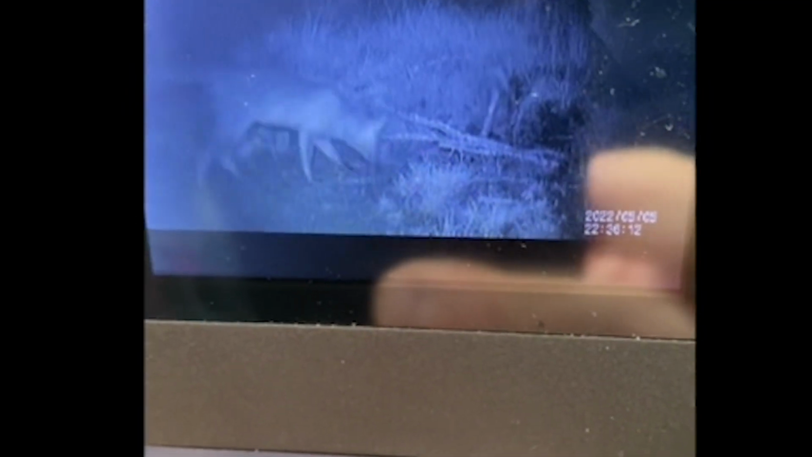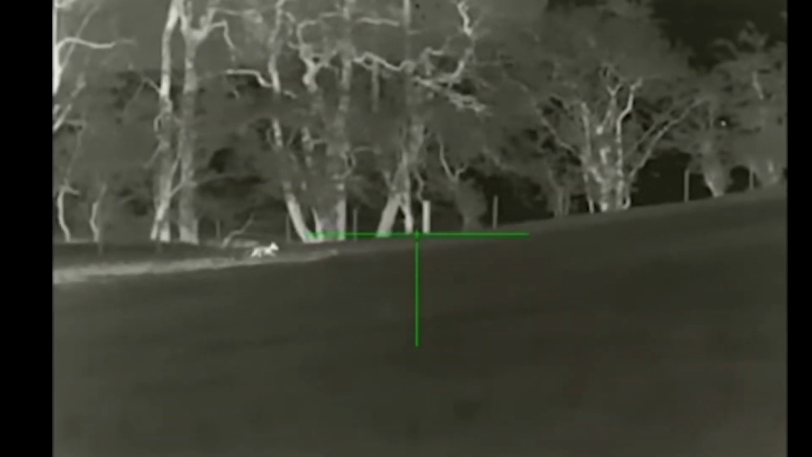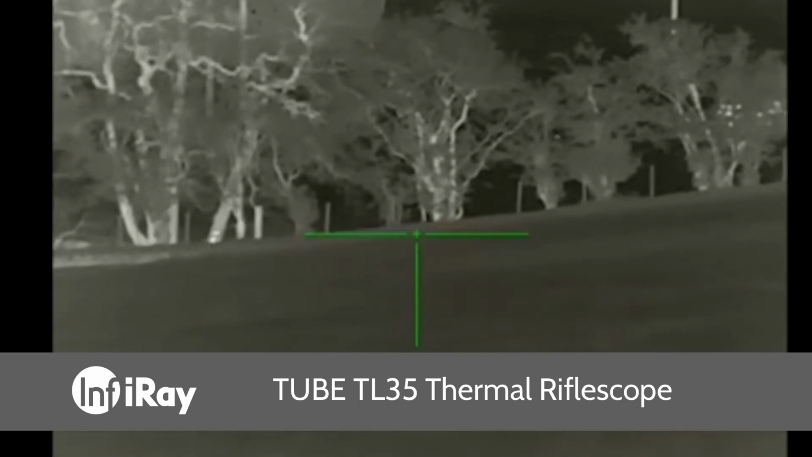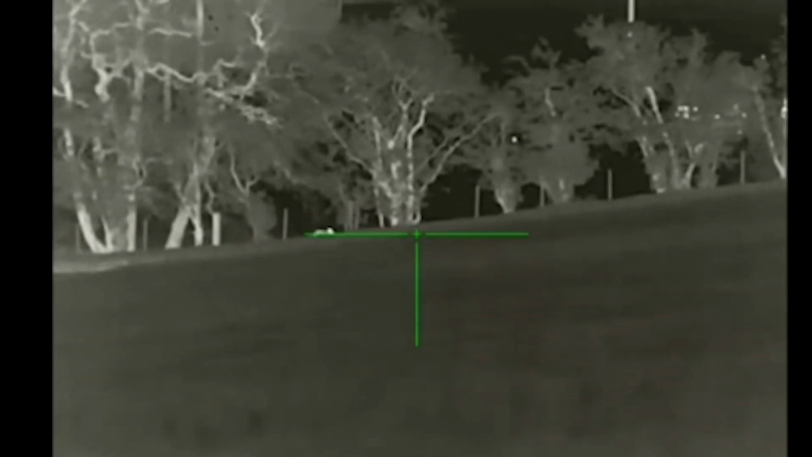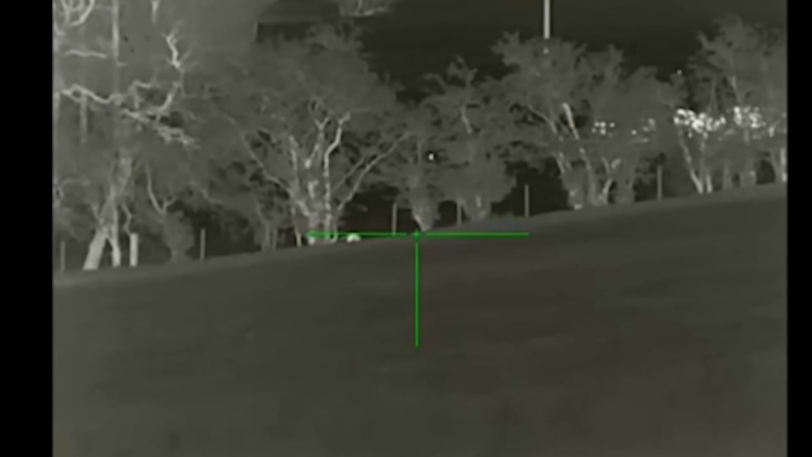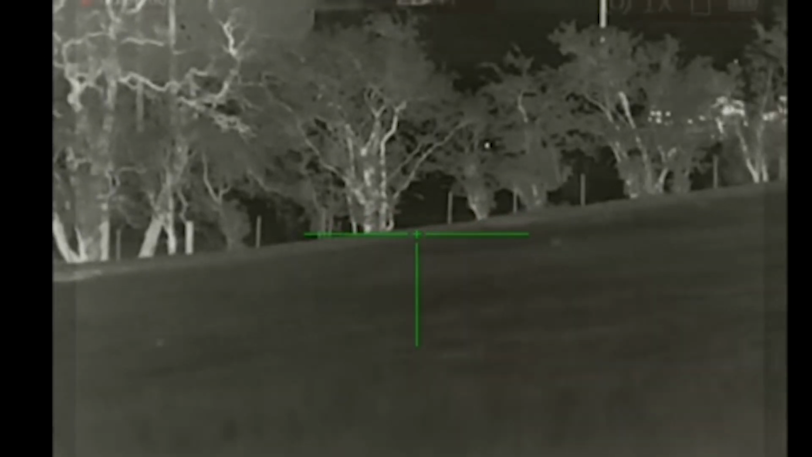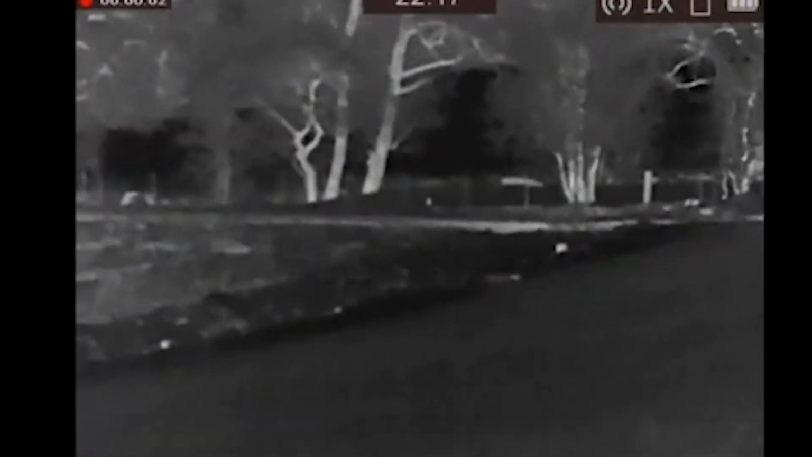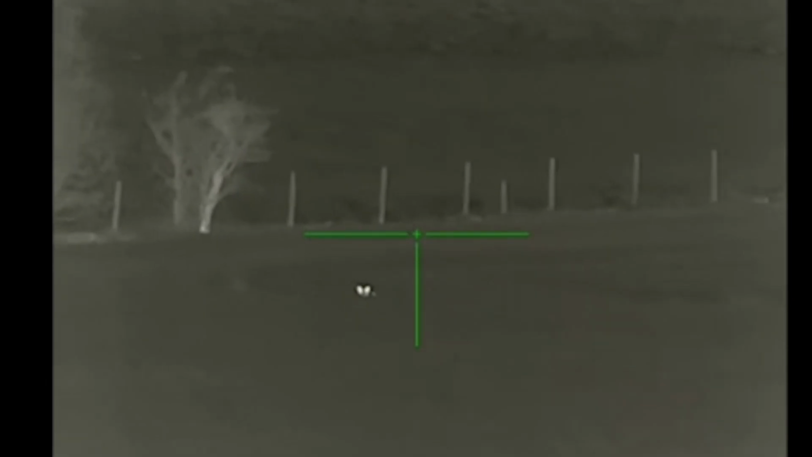So this is the trail cam I've got set up, and the fox is right next to the pen, as you can see. So picked this up on the TL35 and I wasn't confident even taking a shot there. The fox was moving and there's livestock in the background, sheep in the background, so I just let it go there and frantically scanned up and down with the Gryphon. As you can see, a fantastic picture quality there with the Gryphon.